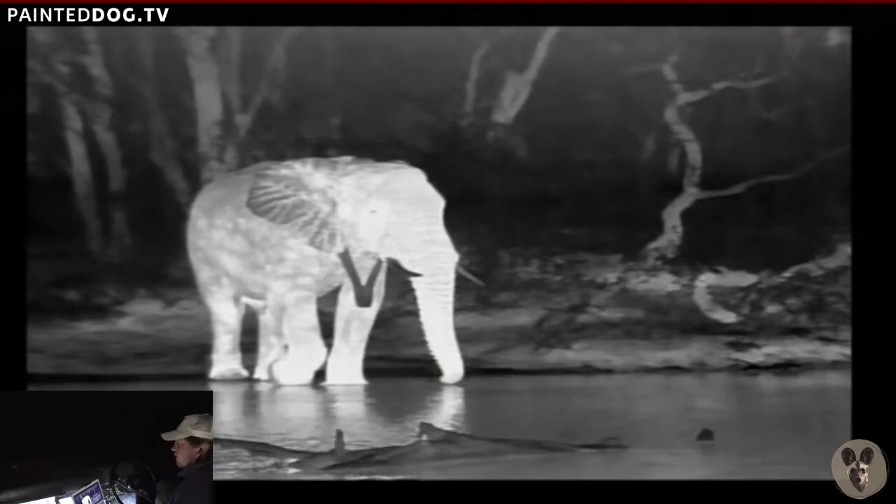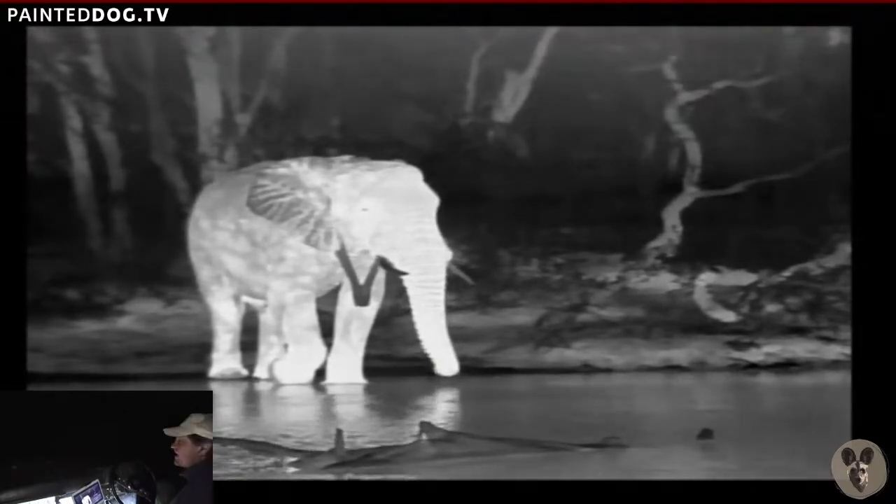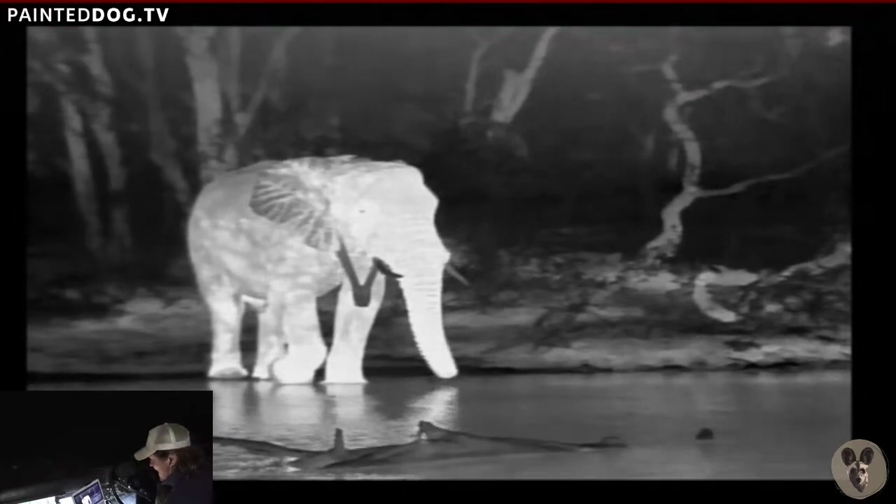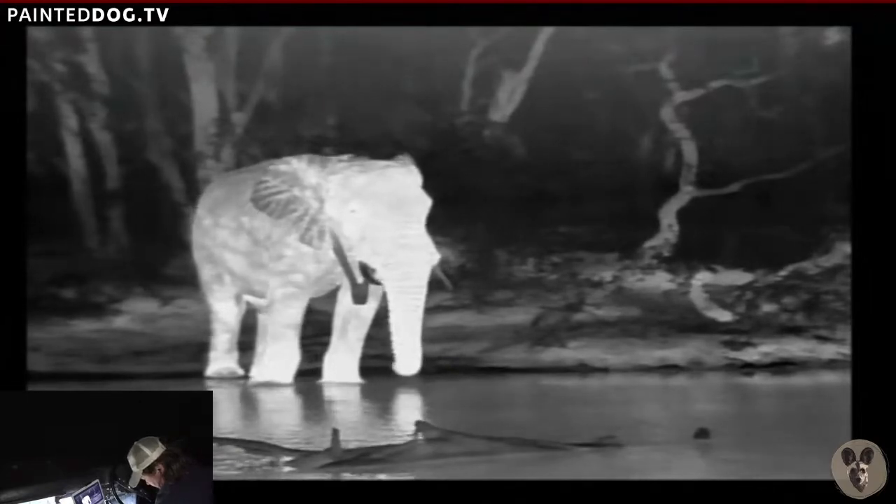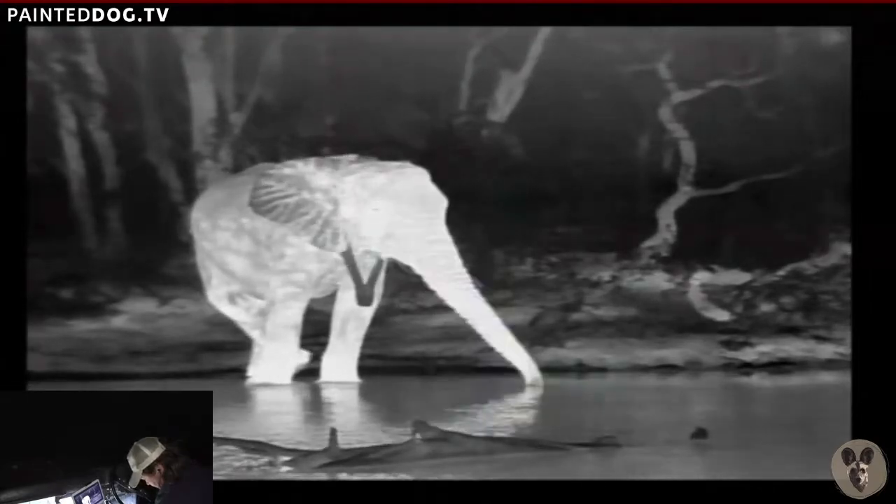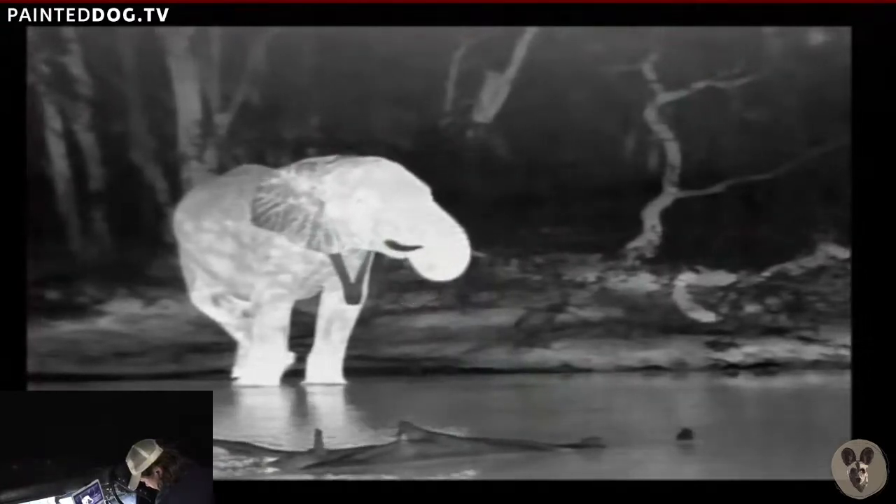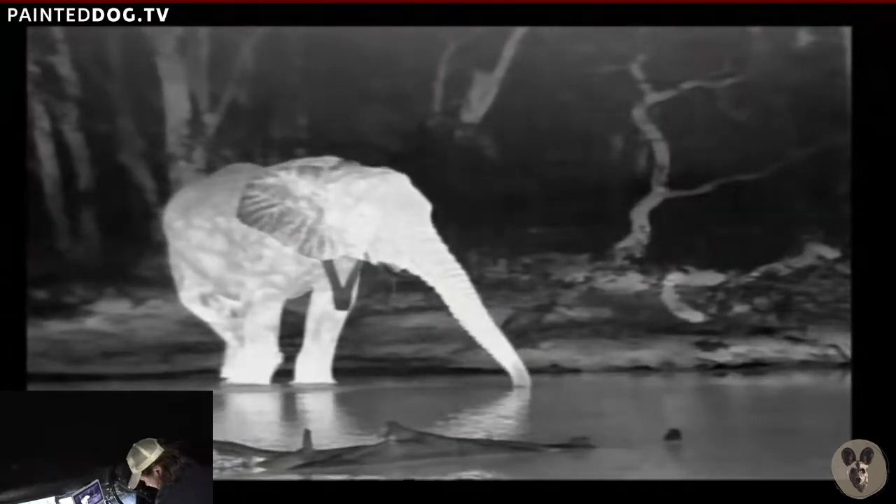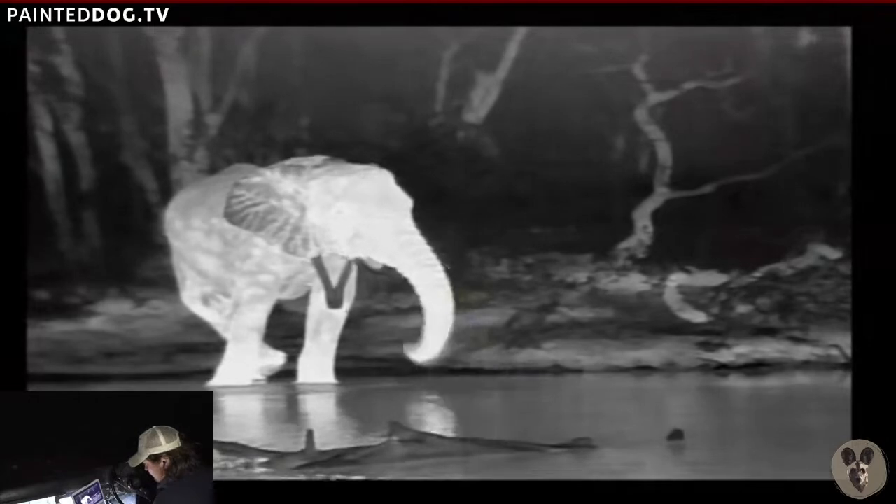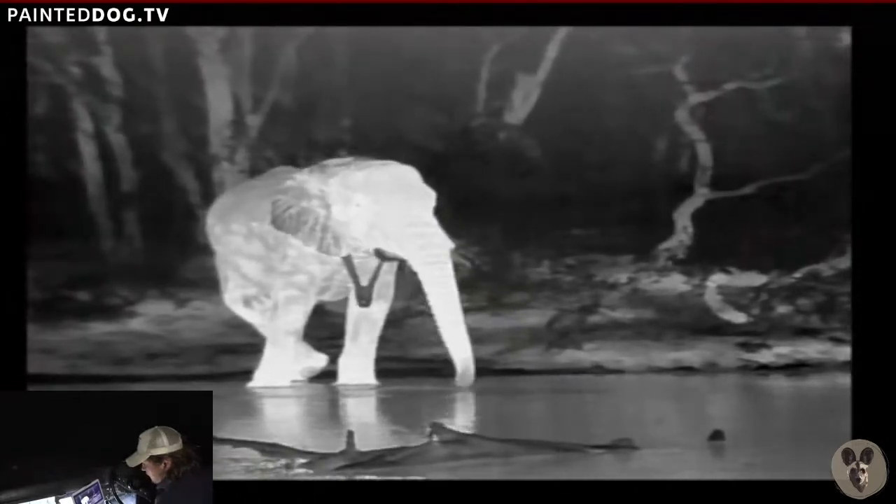Well, I couldn't think of many better ways to spend a Sunday evening than checking out an alien thermal. It's so exciting. Exactly, Michael. Thanks so much, Deneen. Yes, he's got his necklace on. And then you can see now the tip of the trunk getting darker.